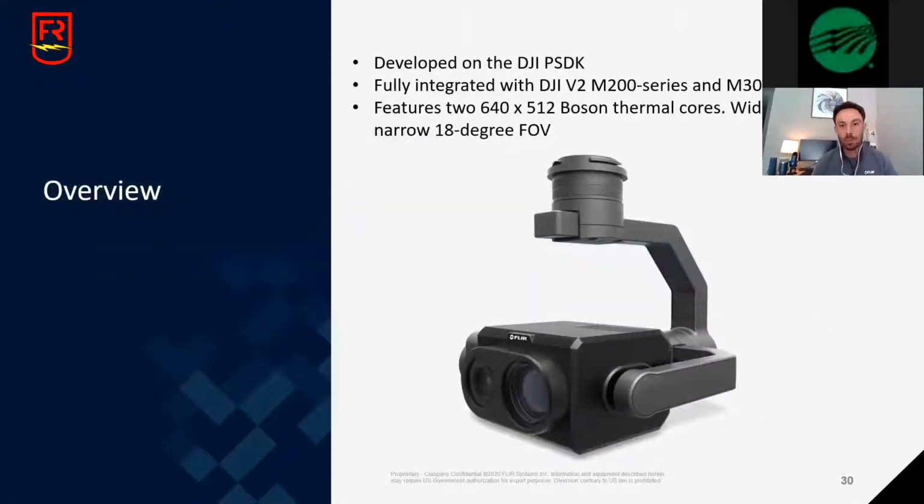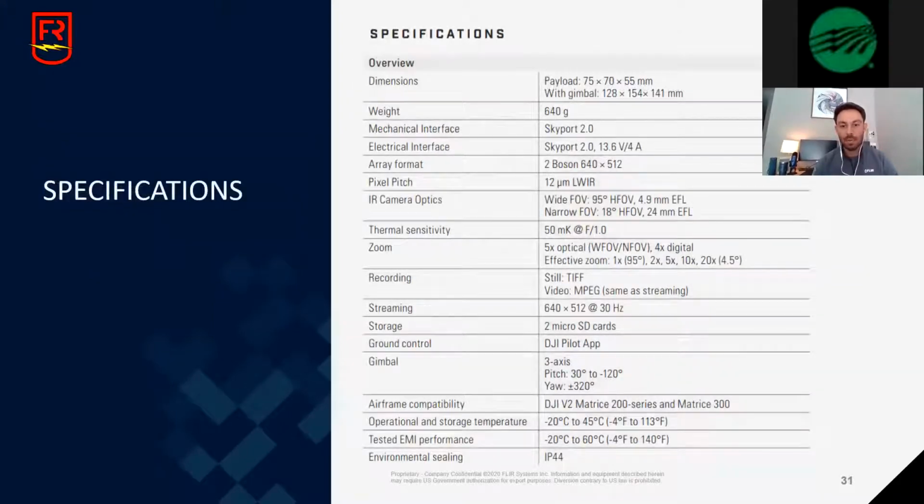So our newest payload here that we just released and are getting ready to ship is called the FLIR TZ20. This is a one-of-a-kind payload because this is the only drone payload in the world that allows you to do a thermal zoom. So inside of this camera, you have a wide field of view and a narrow field of view Boson thermal core that gives you an incredible wide situational awareness and allows you to zoom up to 20 times. The 2x and the 4x zoom are optical zoom, and the 10x and the 20x levels are a digital zoom. So it does maintain image quality.